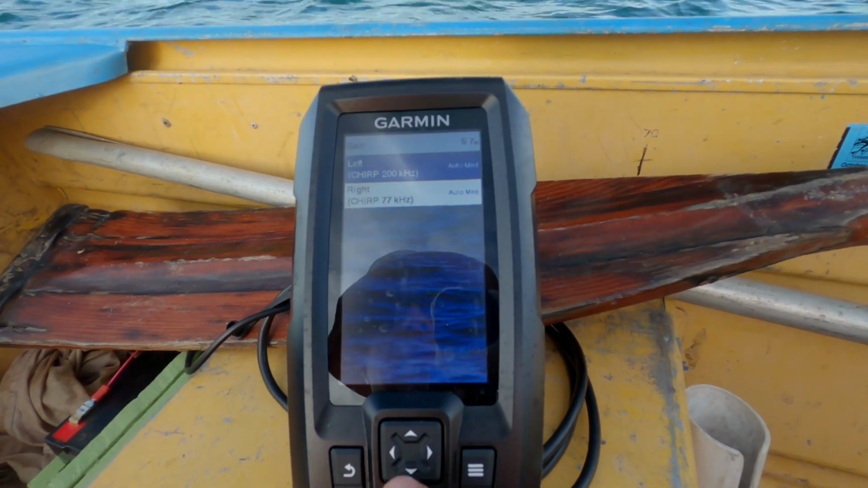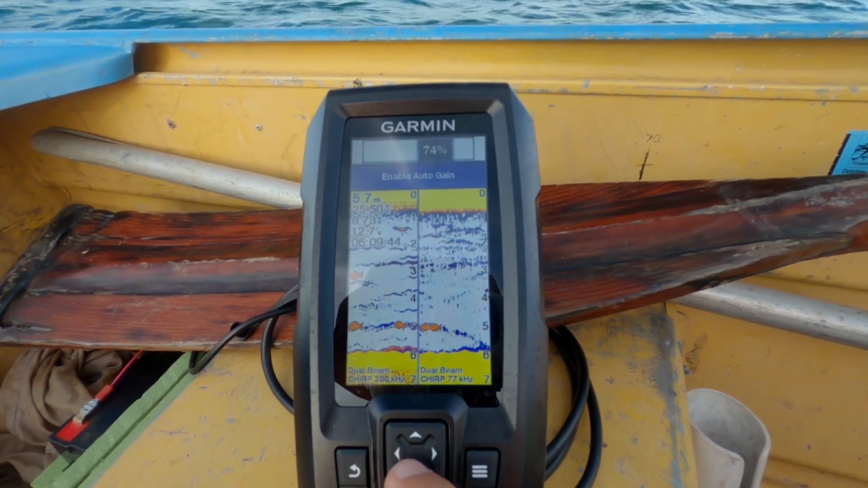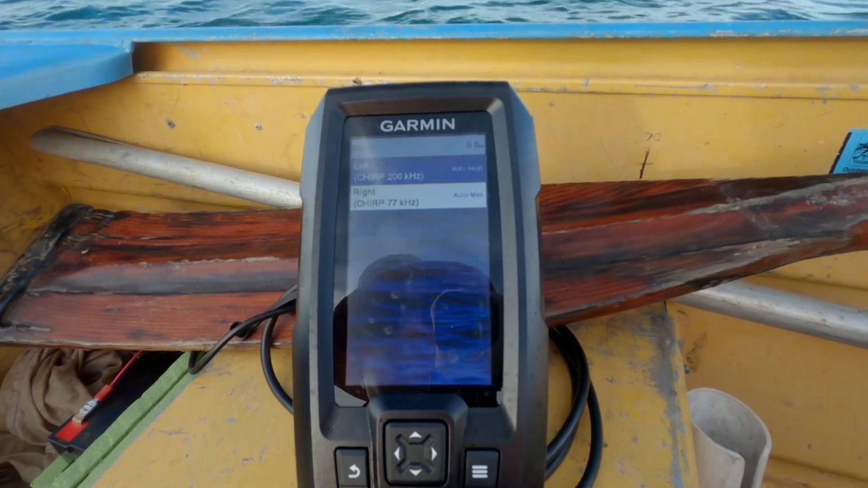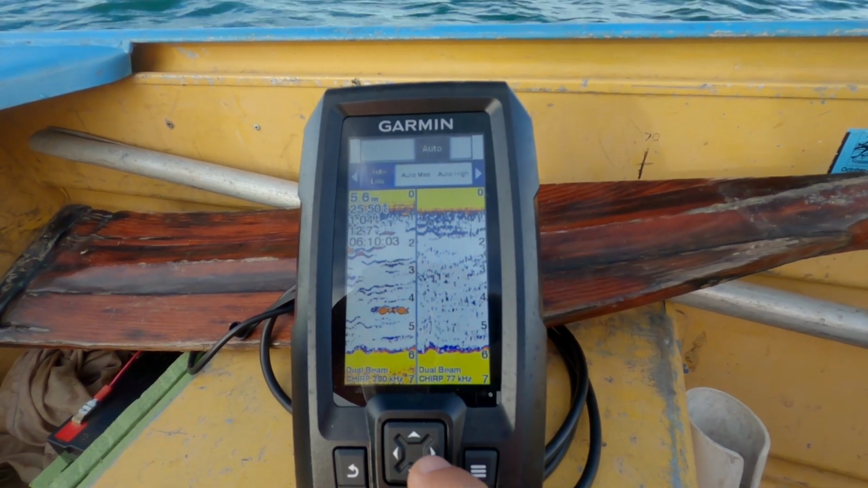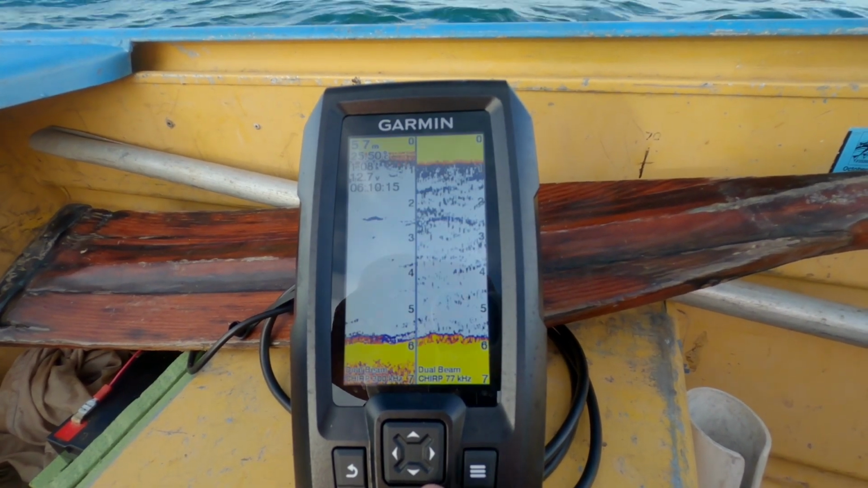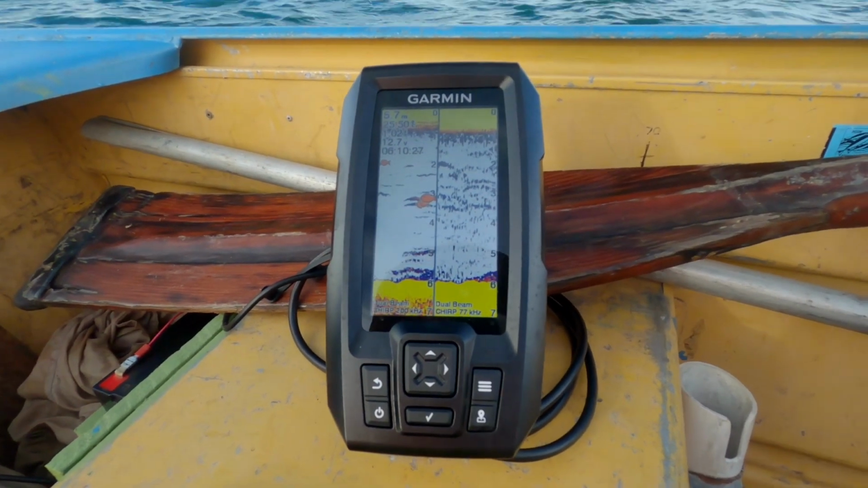Gain. Too much fuzz. I'm liking it. Much better than the old Eagle.